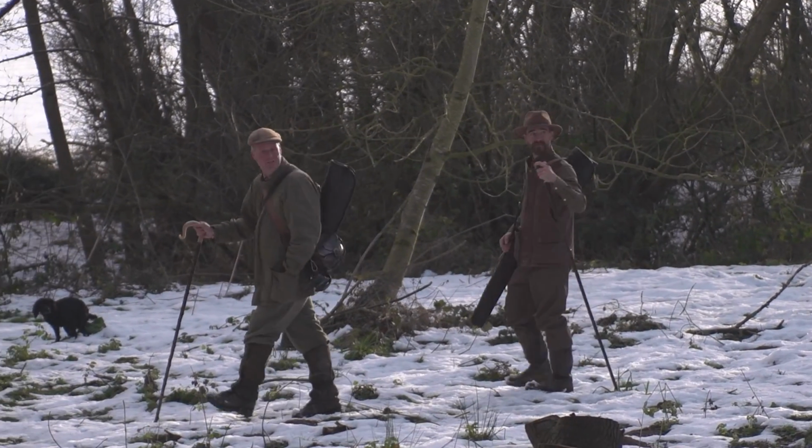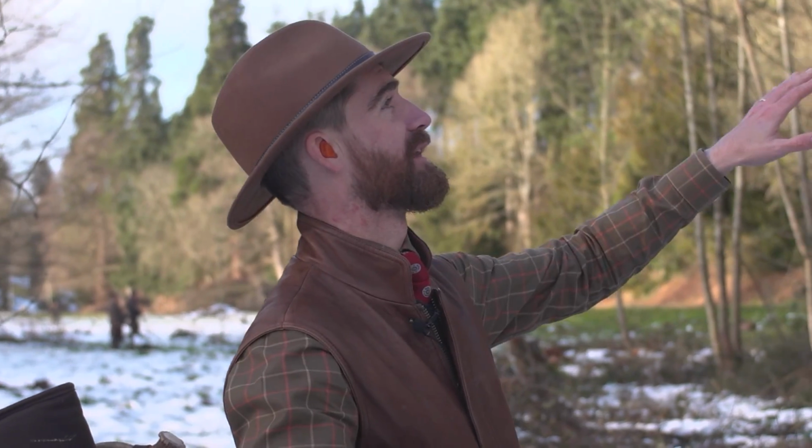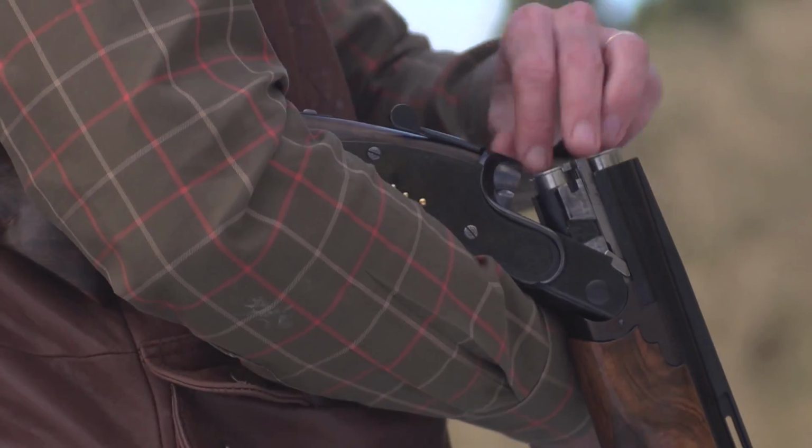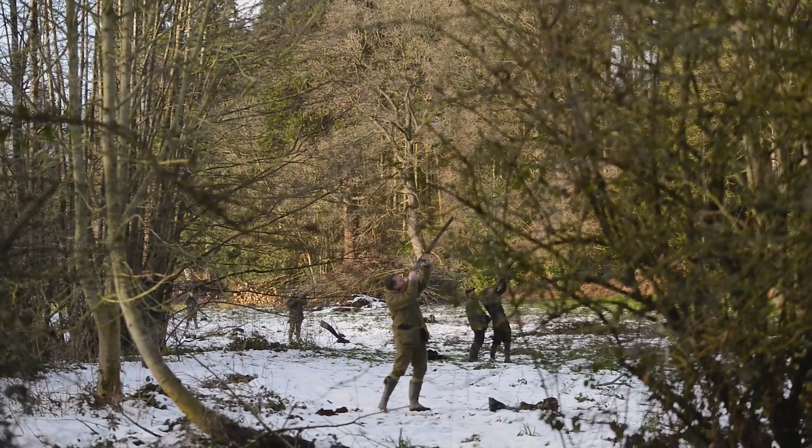Completely different drive from the offset here. We've got a large bank in front of us, but open parkland behind, and this is actually the main entrance for the Whitbourne Estate house. So we're actually stood just off the driveway. That is a pigeon which is just a little bit too far away.